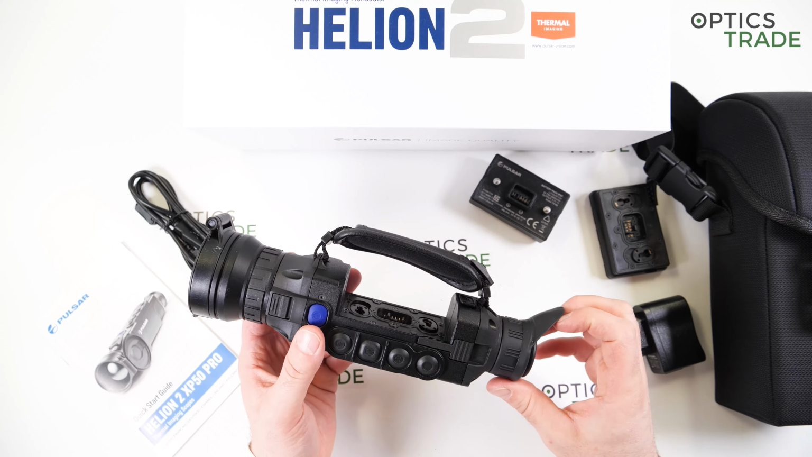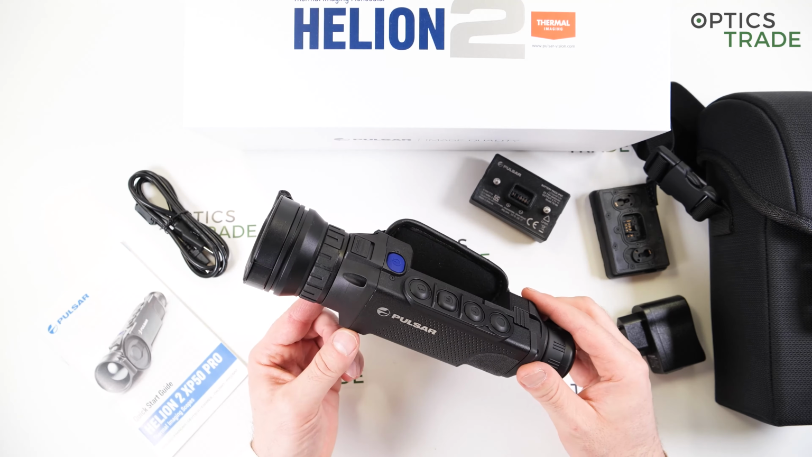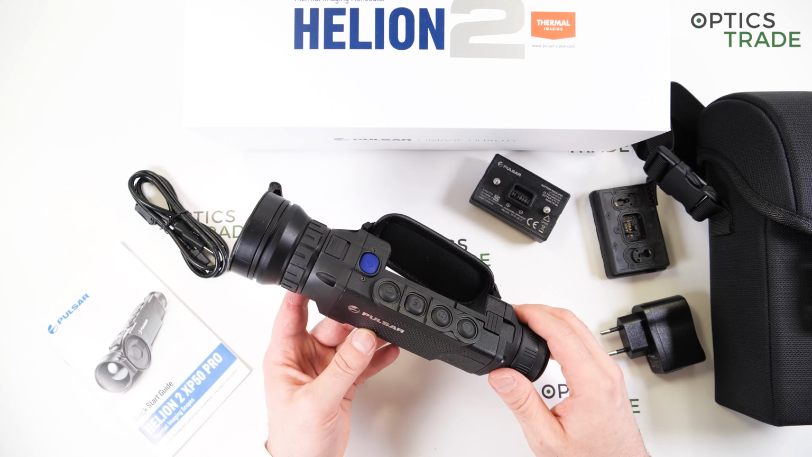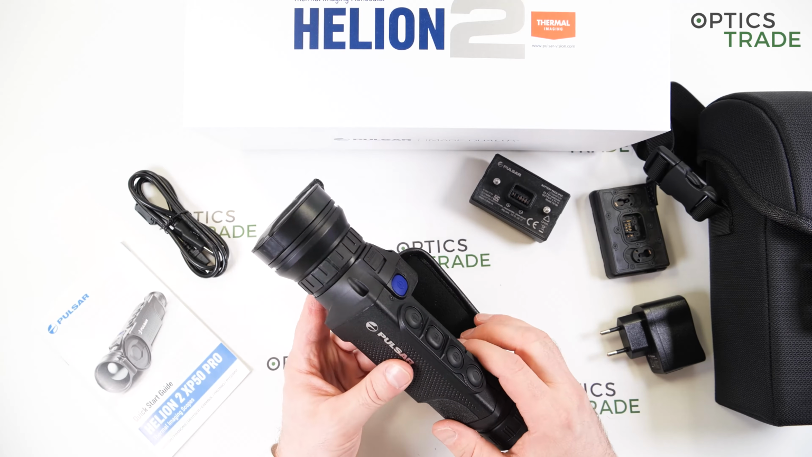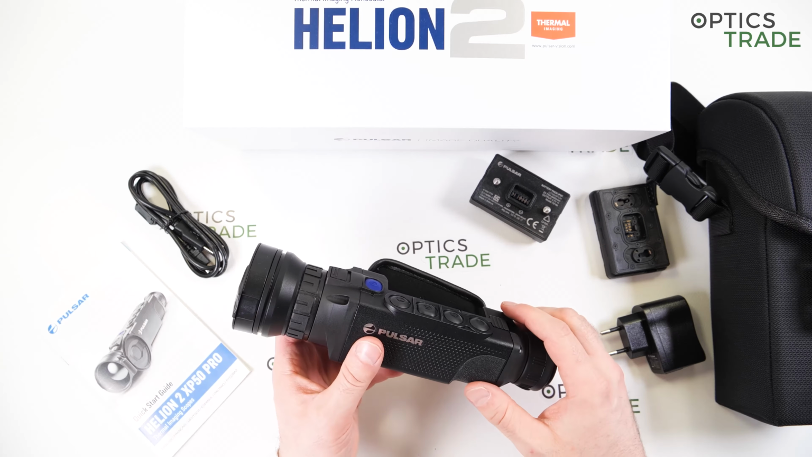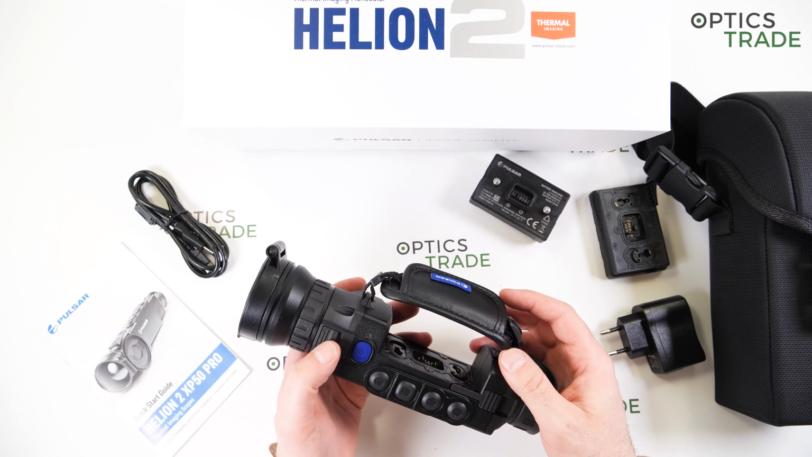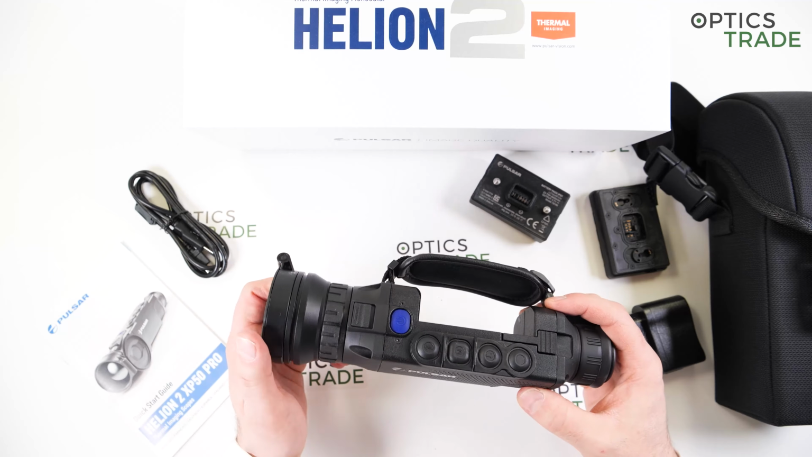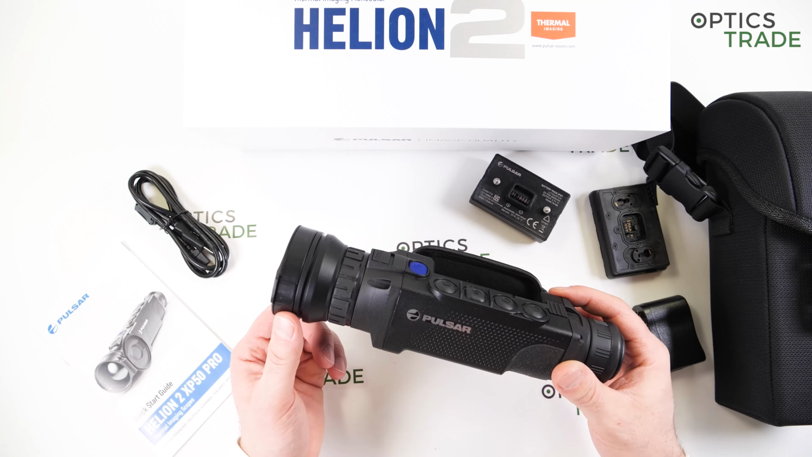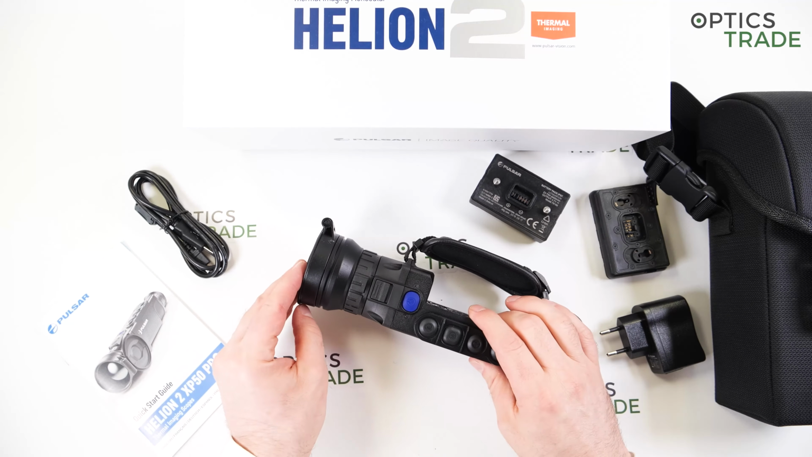So this is the latest addition to the Pulsar Helion family. As you probably know, the Helions were already introduced in 2016 and they were, I would say, a workhorse of Pulsar in the field of thermal scopes for the last 5 years. So the XP50 Pro is now the last and final model now in 2021. Others will follow, I'm sure, but at the moment, in the beginning of 2021, this is, I would say, the best model, the top of the range.